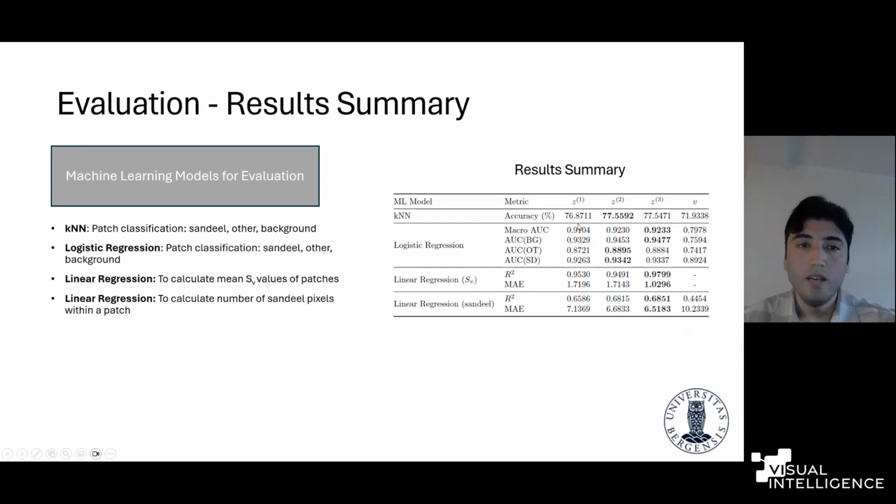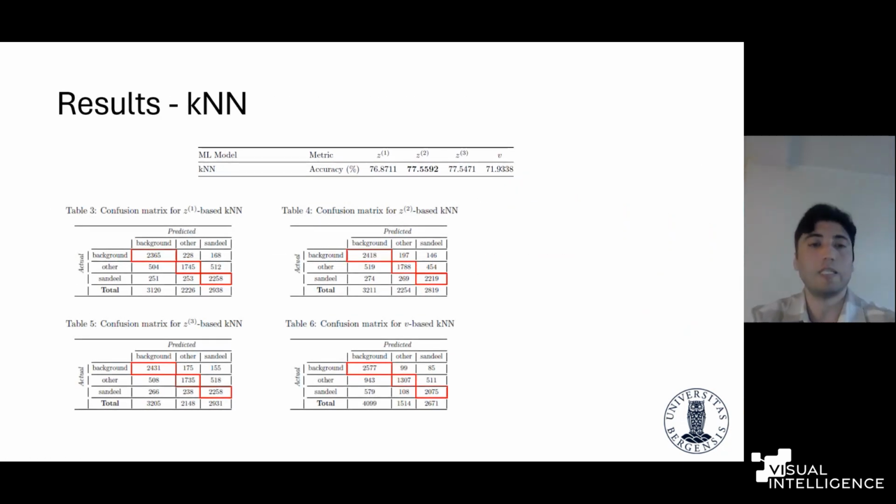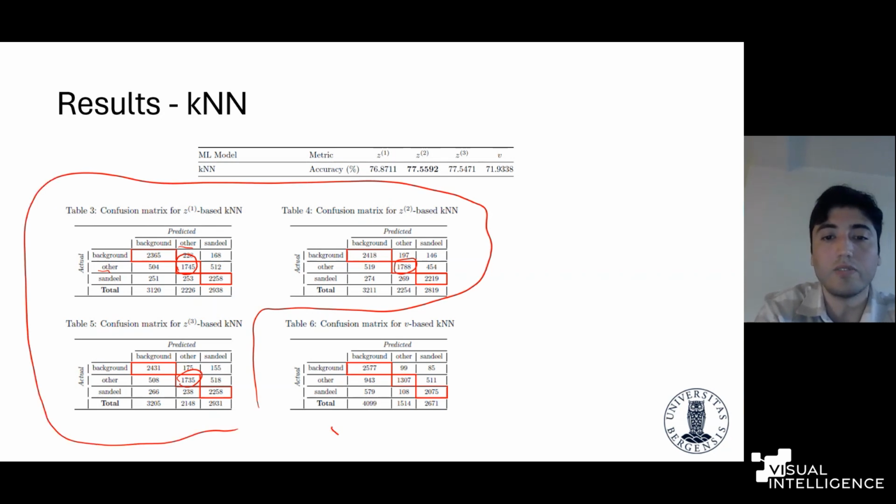It looks like this. And more details about the results. For example, for the KNN, we present here the confusion matrices. And one important thing arises here. When we look at the predictions of the correctly classified other classes, you see we have 1,700, 1,700, 1,700 for the Zs here, and this one is V. So it is pretty low.